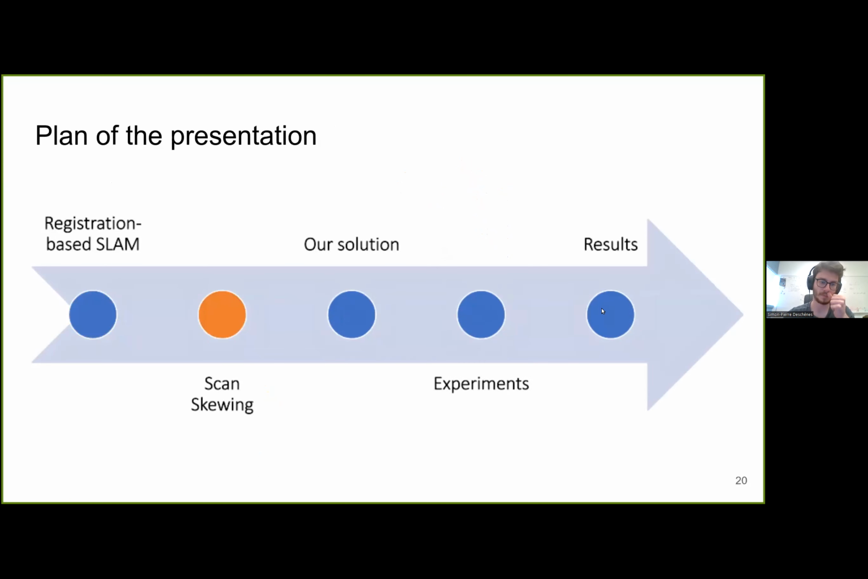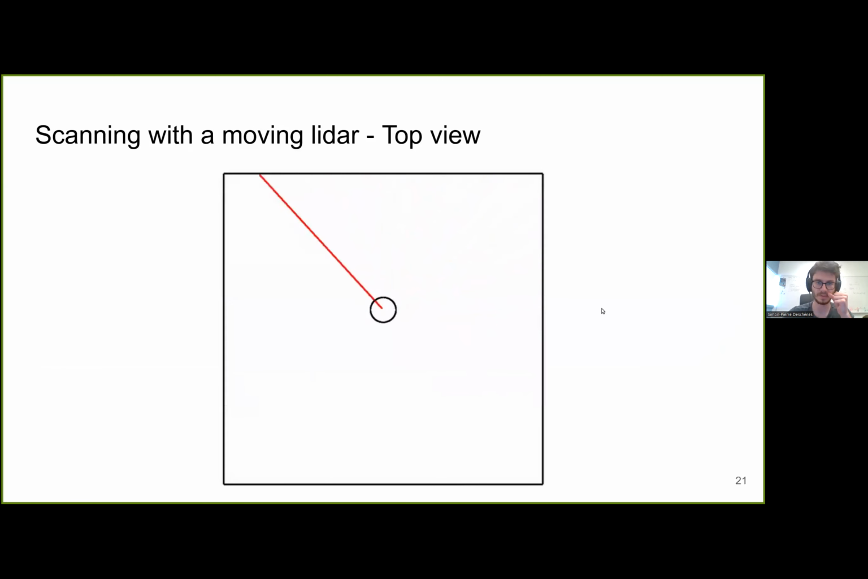Now, as I said earlier, when we have quick motions of the LiDAR during the scans, it causes distortions in the measurements. We will see here why. So here we have an example of a LiDAR which moves forward as it scans a room.